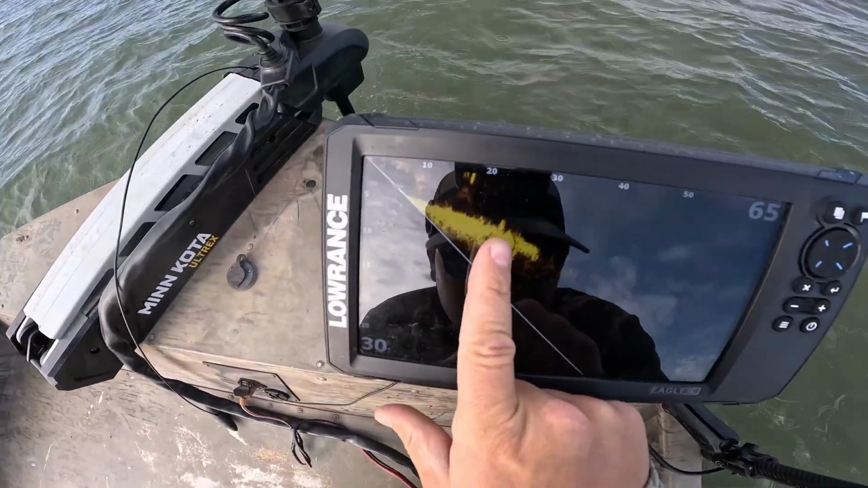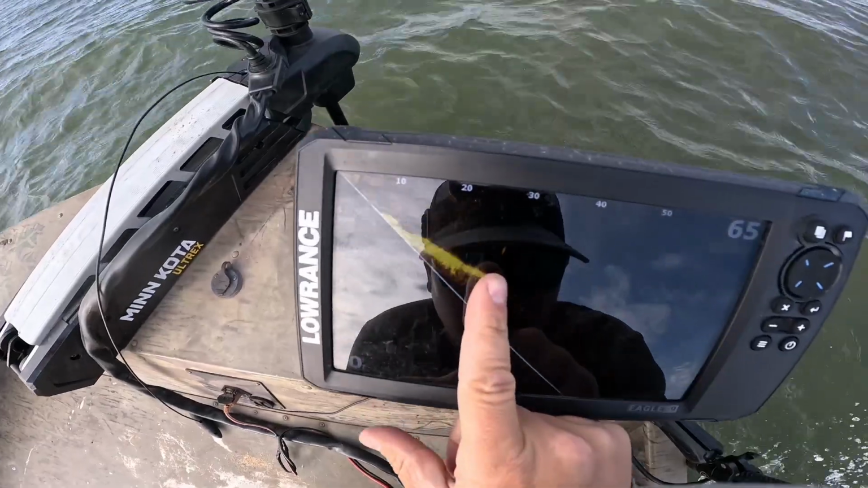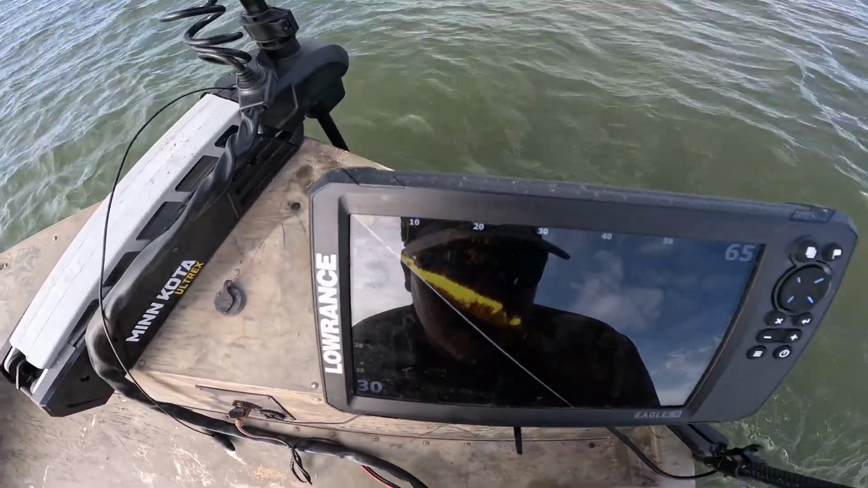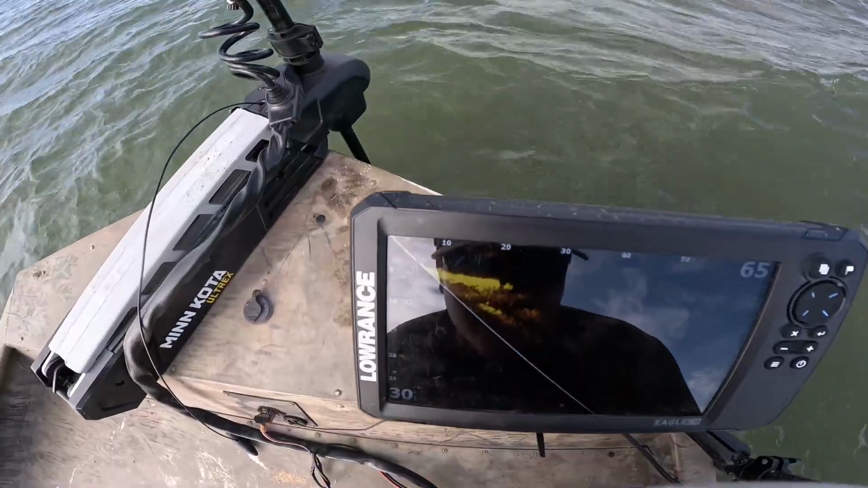But you can see here, there's some fish on the bottom there. There's some of these, what I think is probably smallmouth and maybe possibly some walleye. You can see that one there finning.